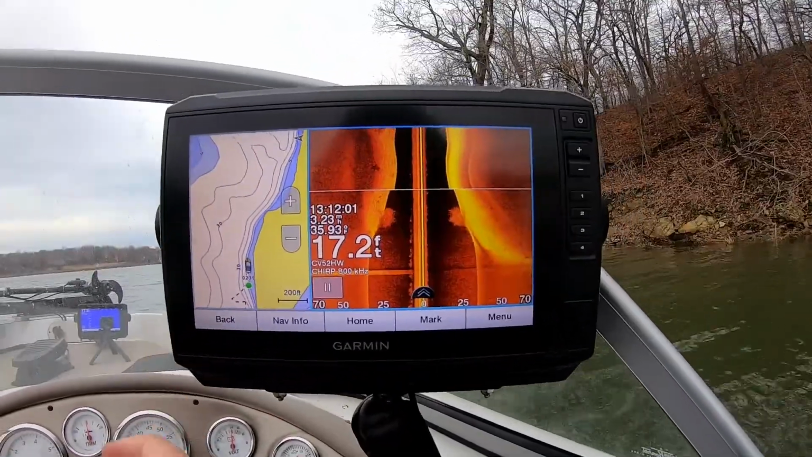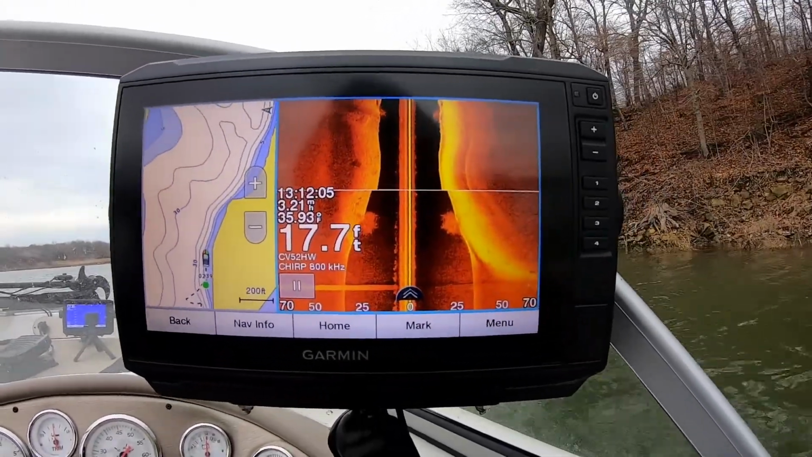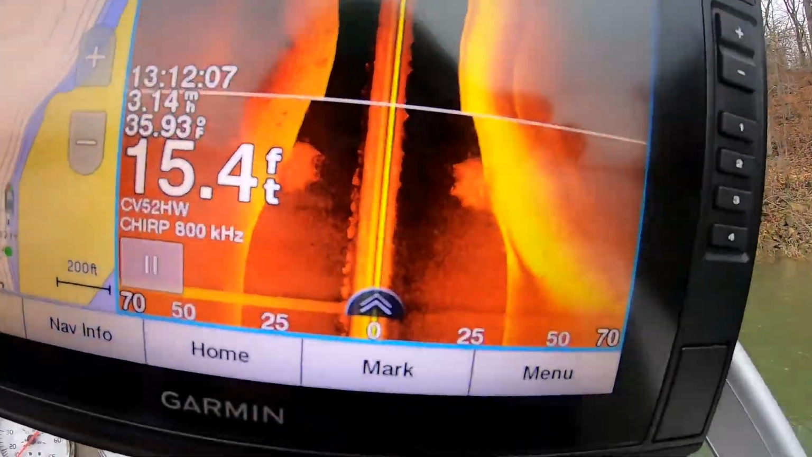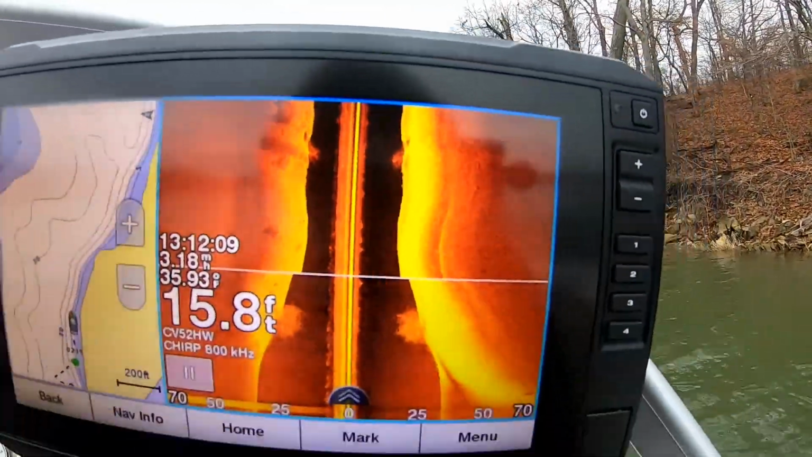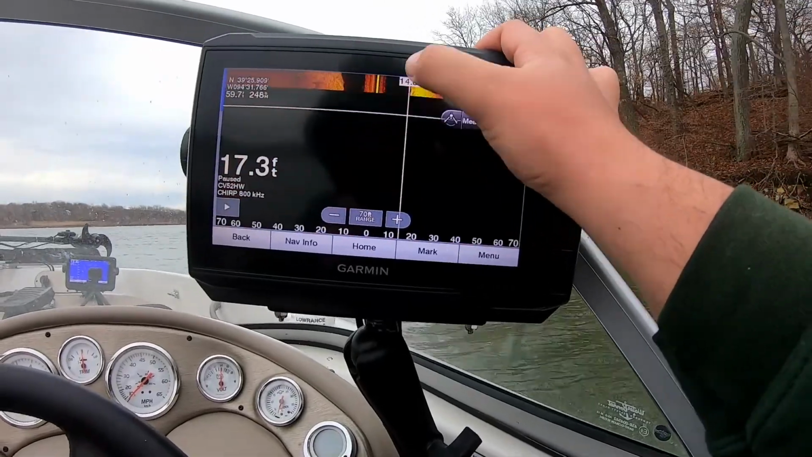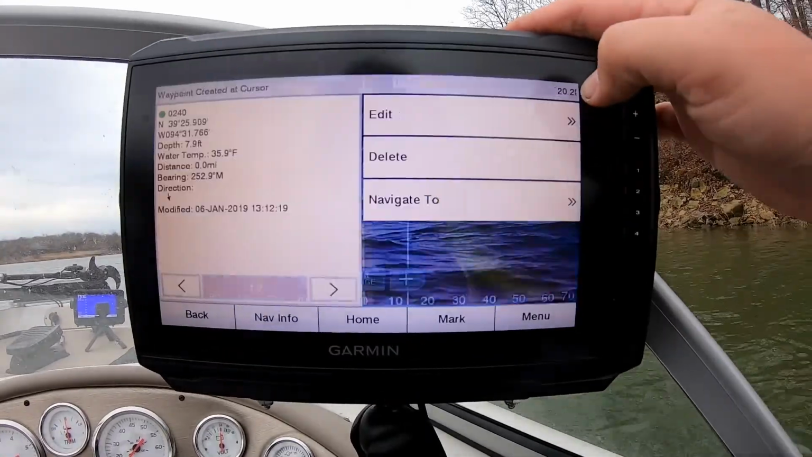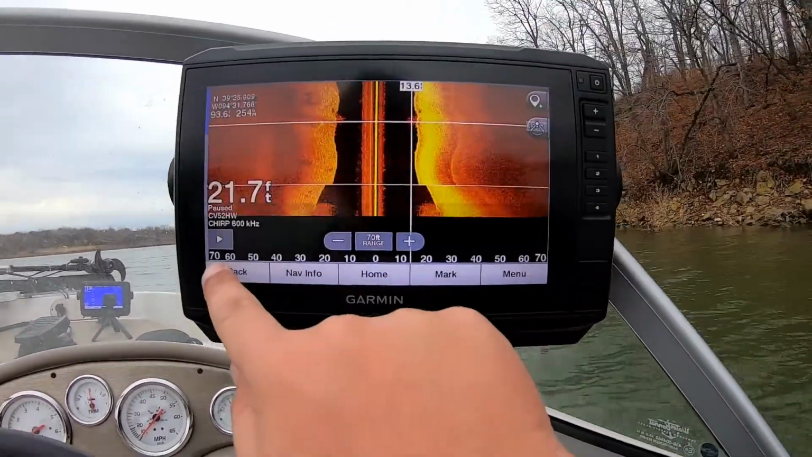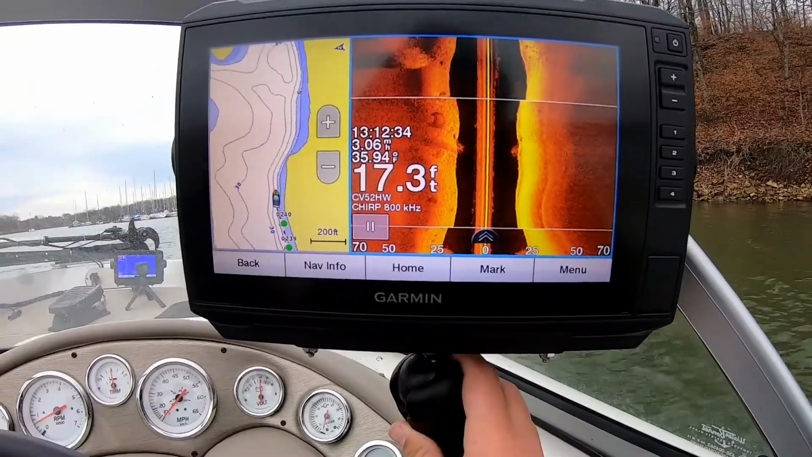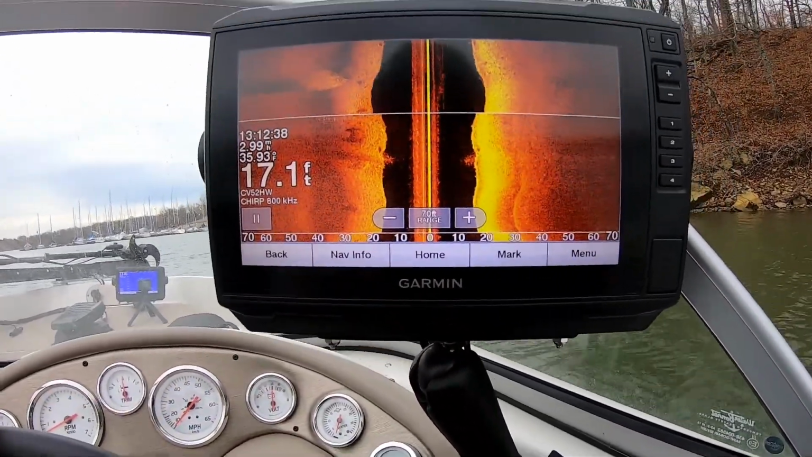shoreline. Oh, we're coming up on another one. Looks like a smaller brush pile, about a third of the size. You can see the size difference. That one's huge and that one's really small. Click over it. Create new waypoint, back. That might be a brush pile right there.